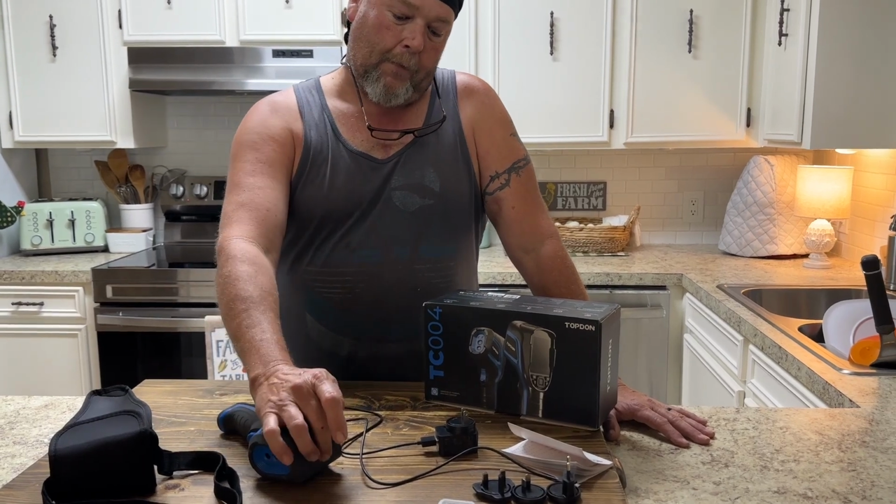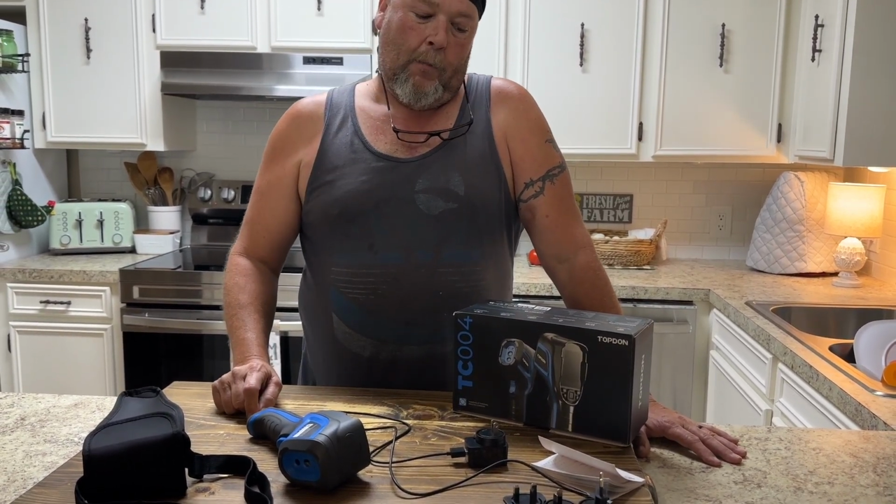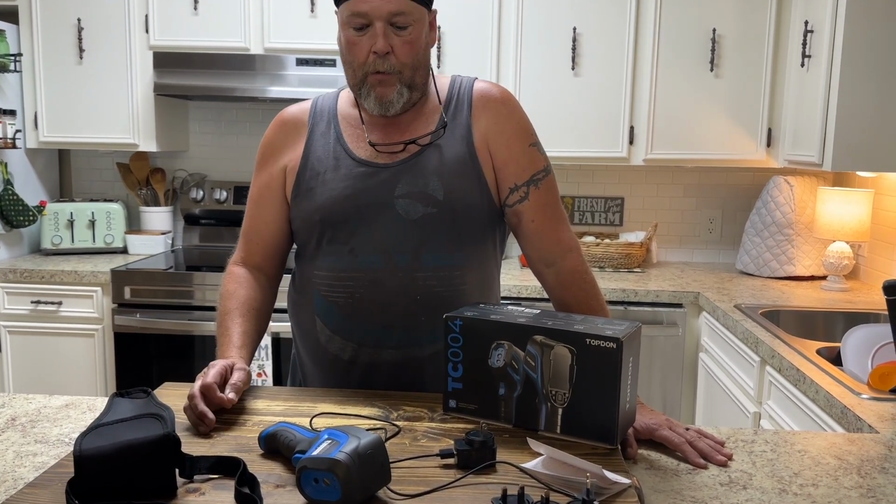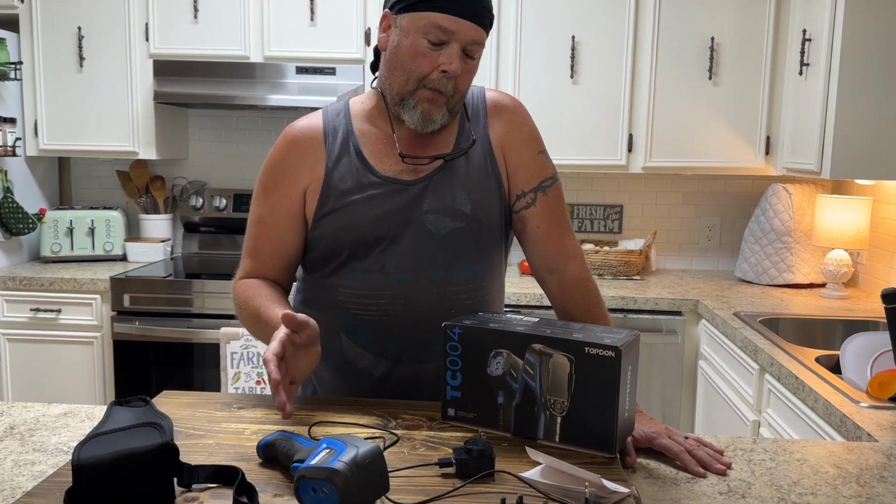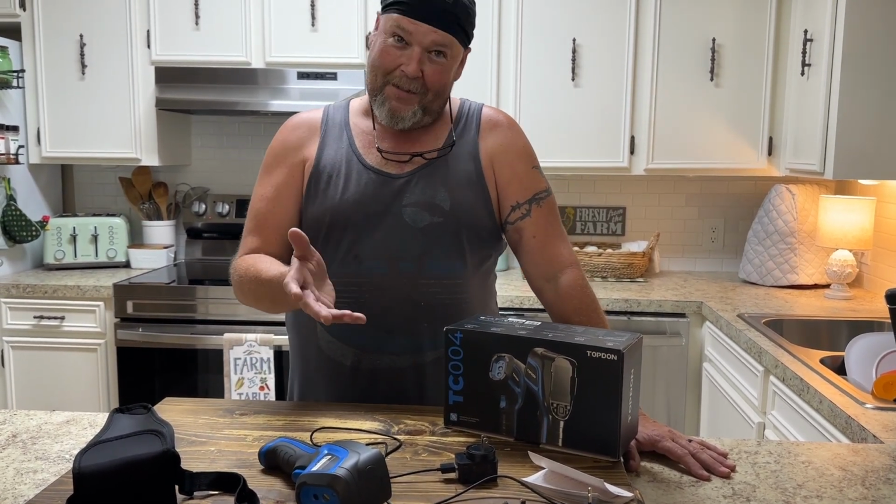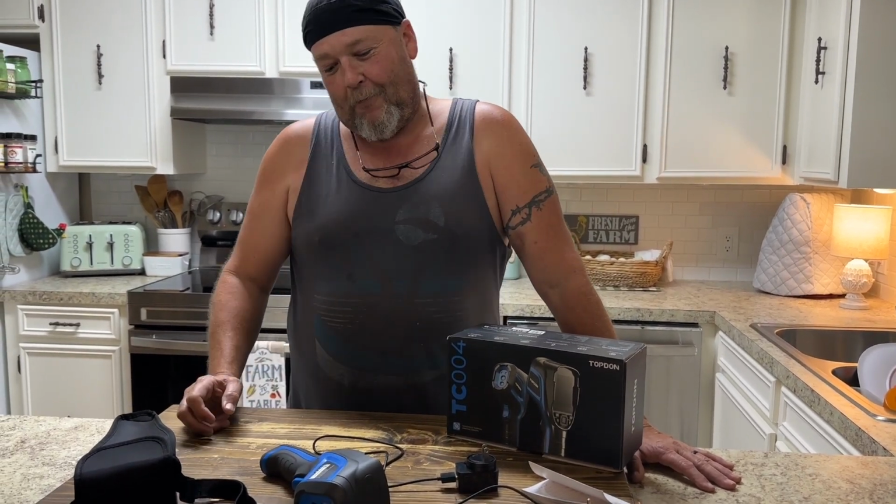You have a memory card in here, so you can take it and go to your computer. Problem I have is I could put it on a Windows computer, but the only one I have is a work computer. I don't want to fool with it. I'm not familiar with Apple, and neither is she. So getting it from here to an Apple would be like rocket science to me.